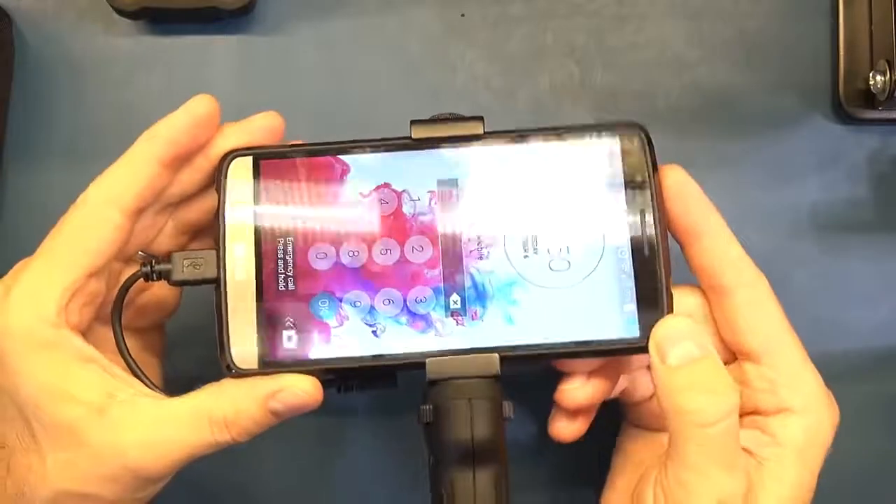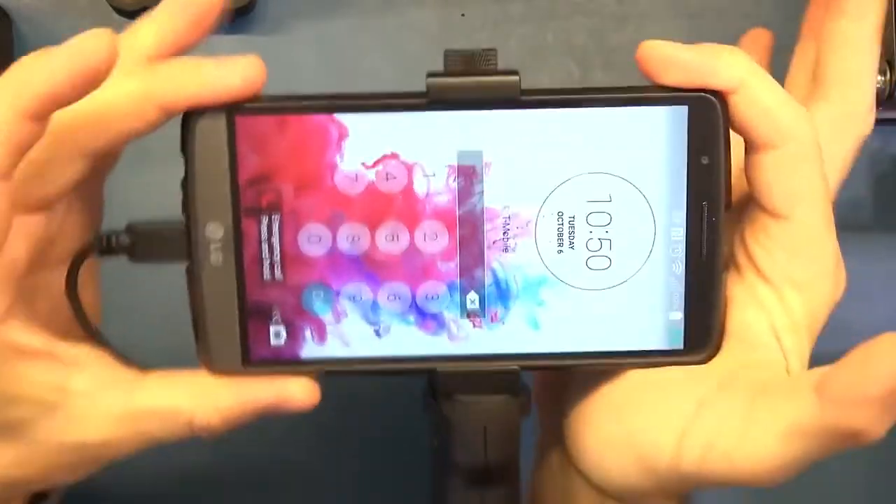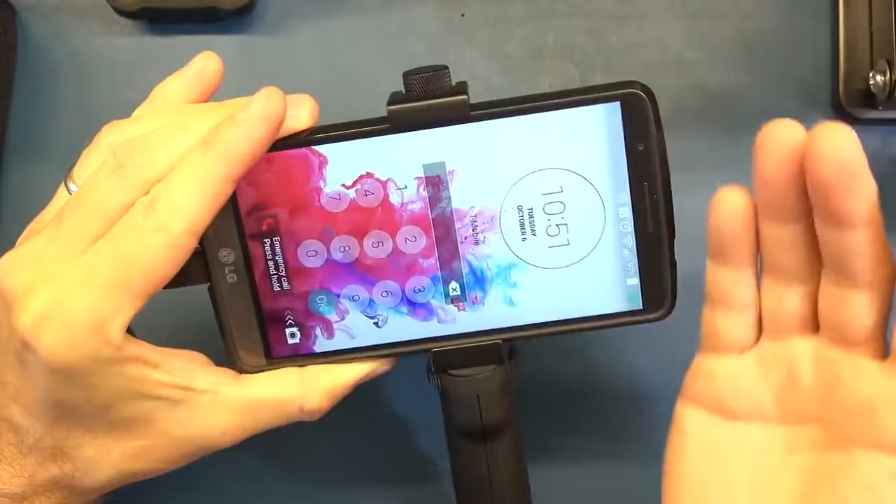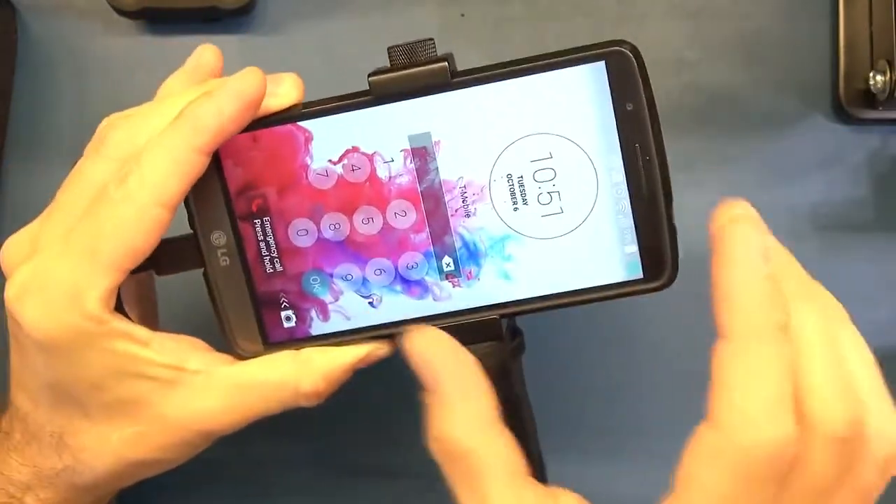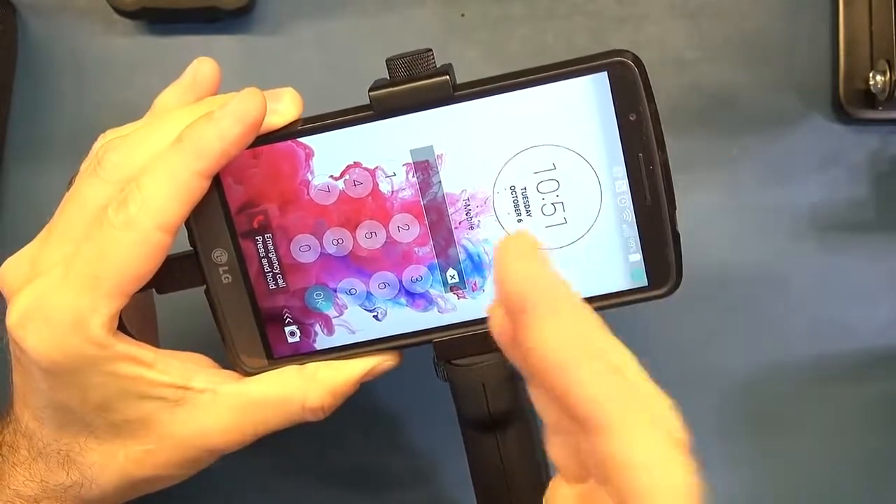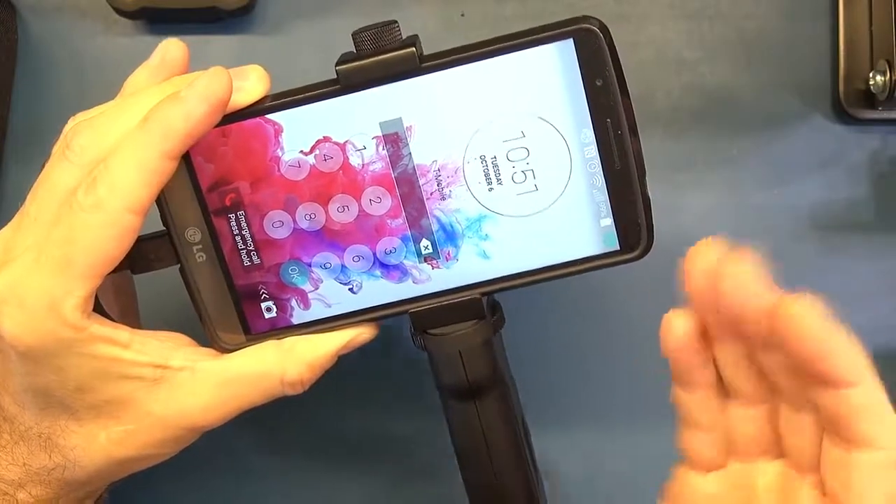So I went out and got this LG G3. Now the LG G3 is great. It's got a nice big screen. It works really well with this because it's got a nice high resolution screen. So you need to be aware that your experience with these cameras, in terms of your view from a screen point of view, is going to differ depending on the type of phone that you've got. So you just need to be aware of that.